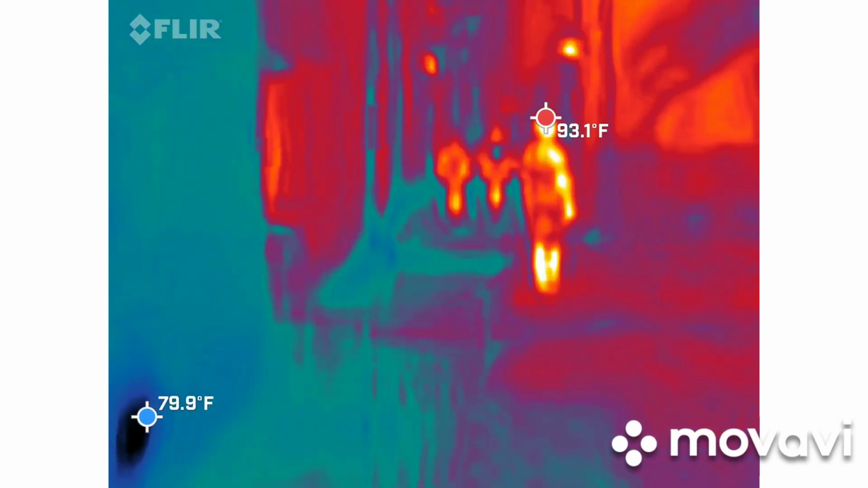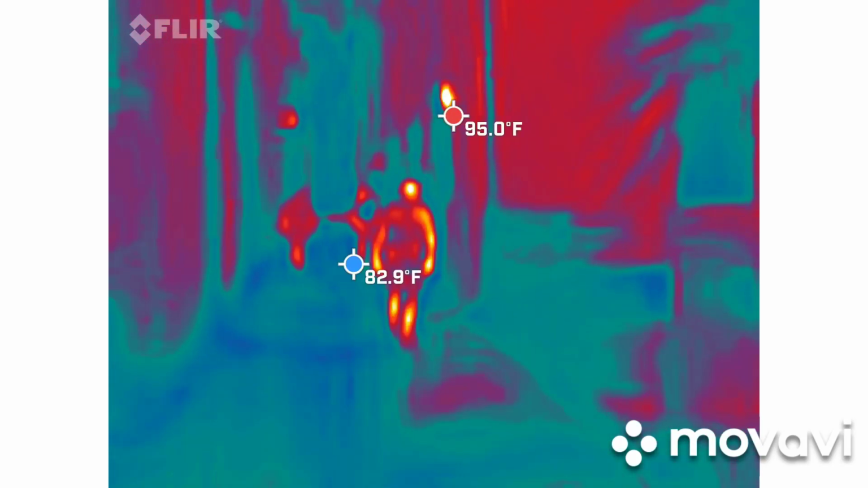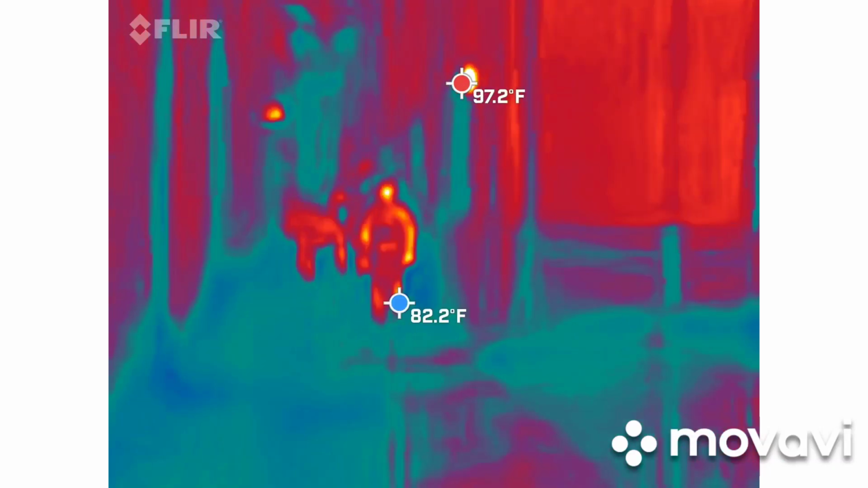I don't know, it's significantly cooler than it was out there. Right at the cemetery.